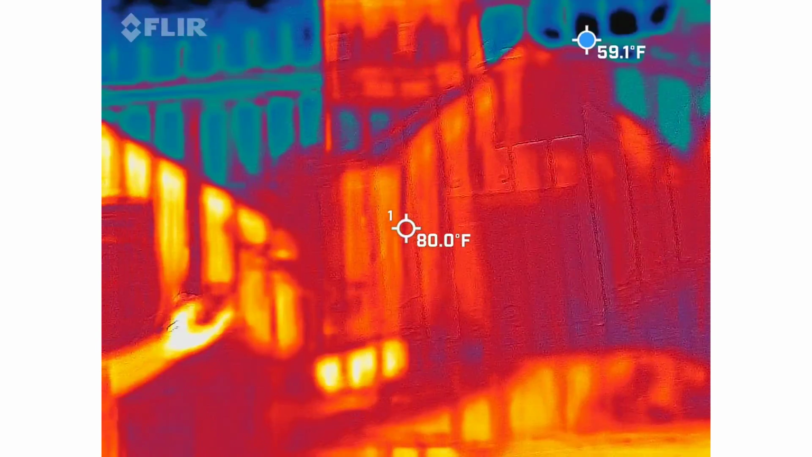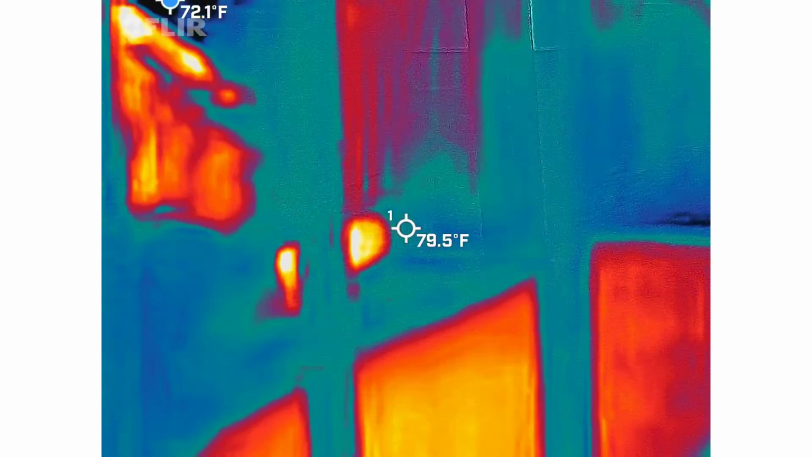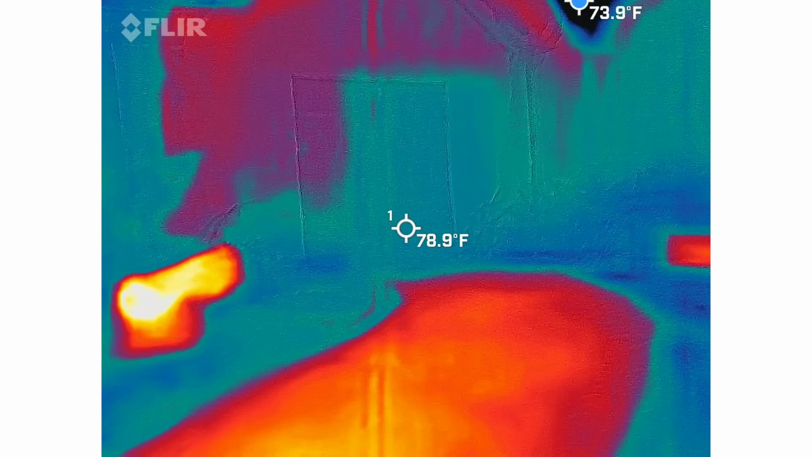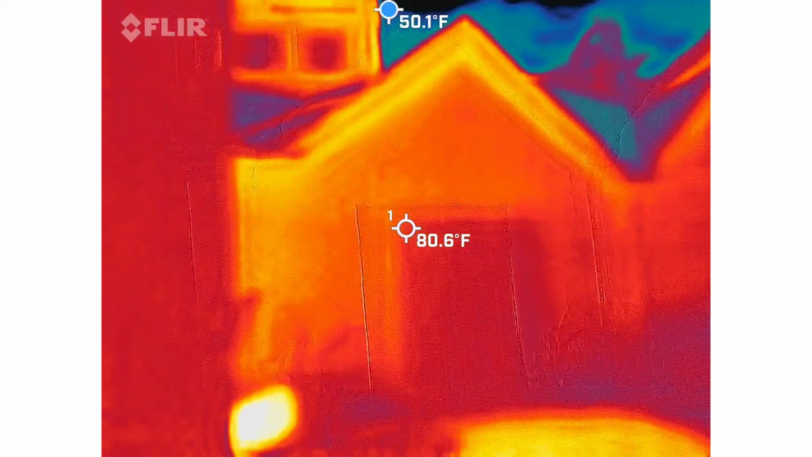Come in and get some footage beyond the bars. Good idea. Very cool.